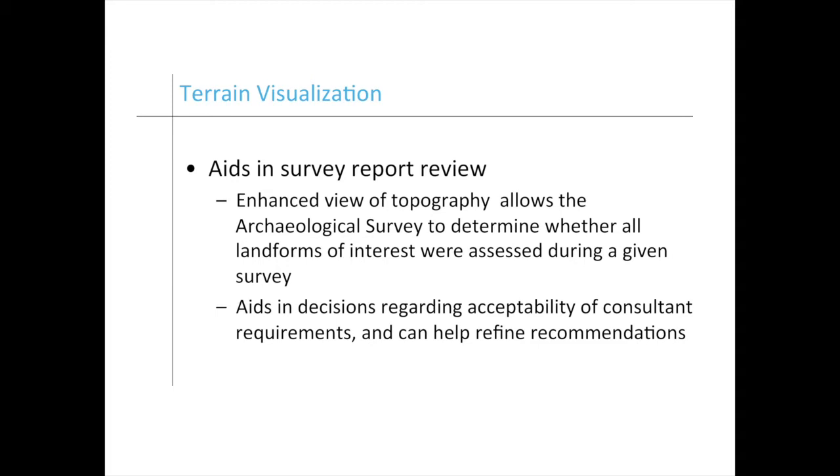We get a multitude of reports in from archaeological consultants throughout the year, and one of our jobs is to determine whether or not they did a good enough job when they were out there. Having LiDAR to review, we can be a lot more confident in making the call, making the decision: yeah, their field work was adequate. There's no concerns. We can add a lot of weight to our decisions by having the LiDAR data to look at.